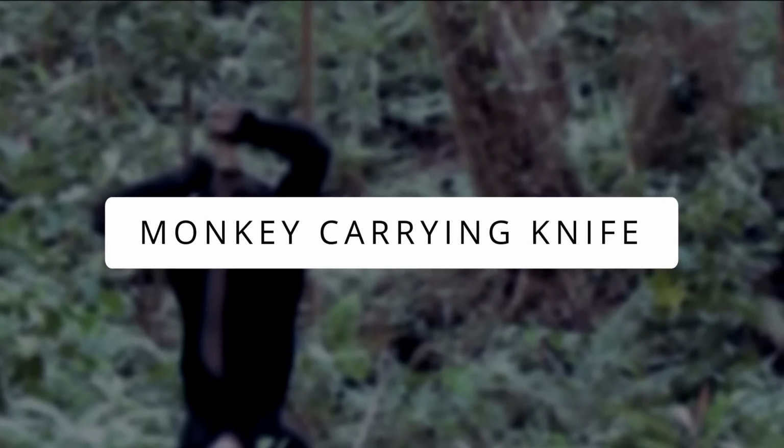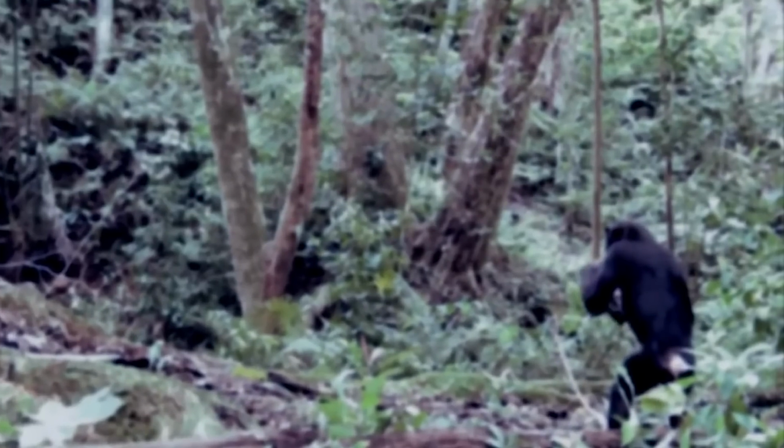Monkey carrying knife. For all I know, monkeys are good at finding tools, but a monkey learning how to use a knife? Now that's something scary. In the Budongo Forest chimpanzee tour, a bunch of tourists were baffled to see this huge chimp carrying a large knife in the middle of the forest. According to studies, chimps observe humans as much as humans watch them, and this one just happened to seem quite fascinated by the usage of knives in the woods. It probably moved up a few strokes too in the neighborhood of other chimps, showing nobody could mess with him.